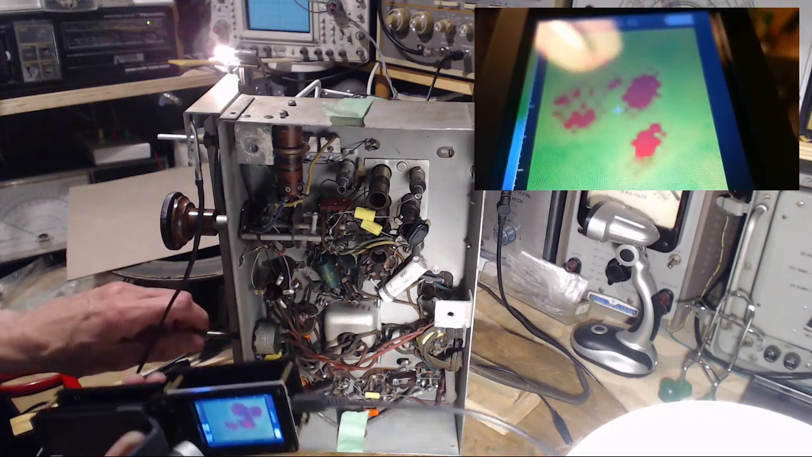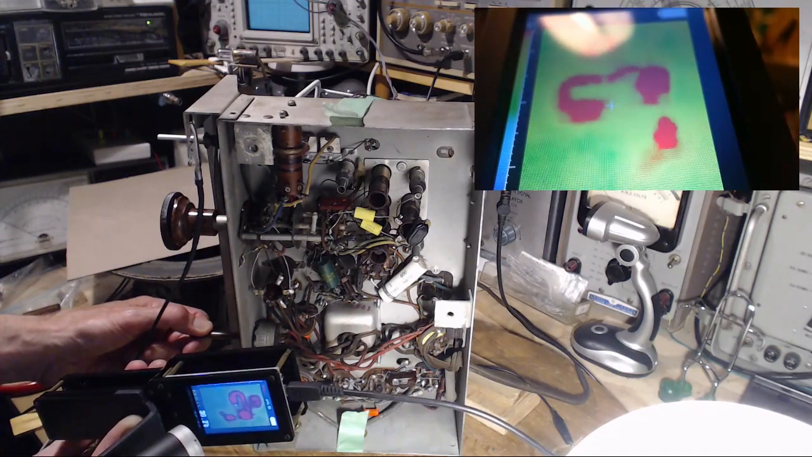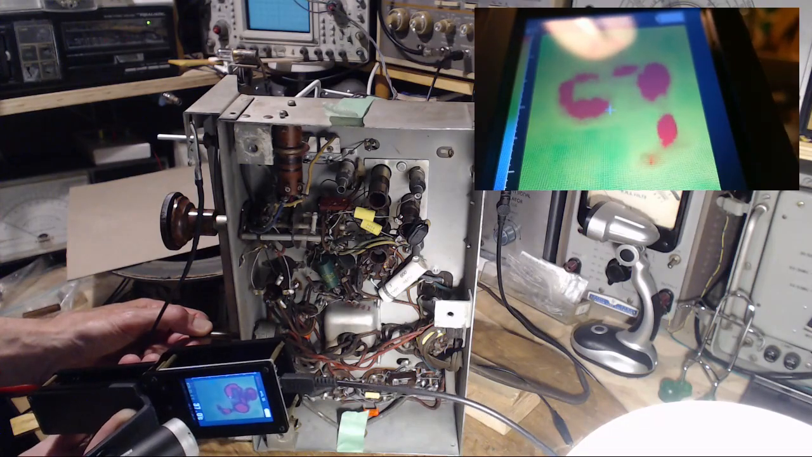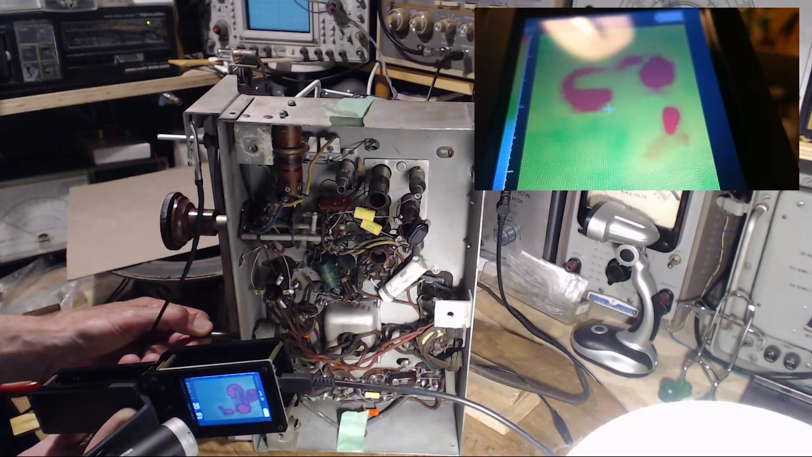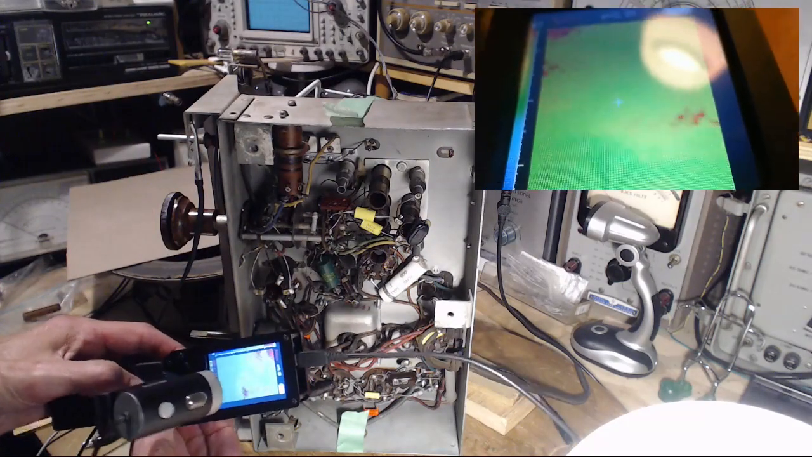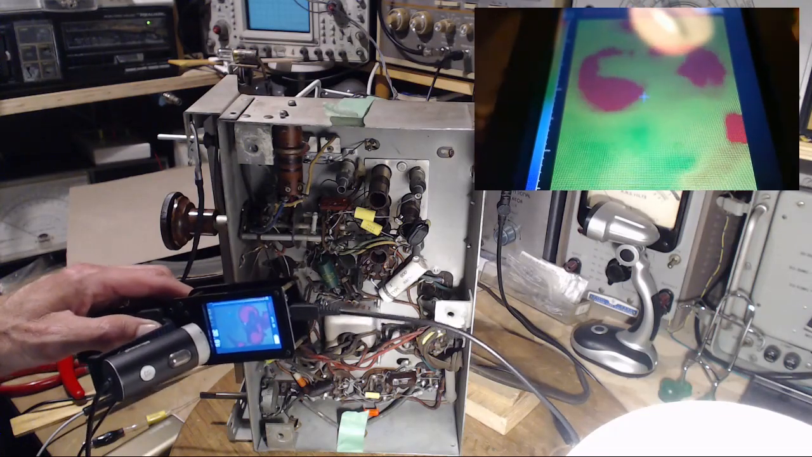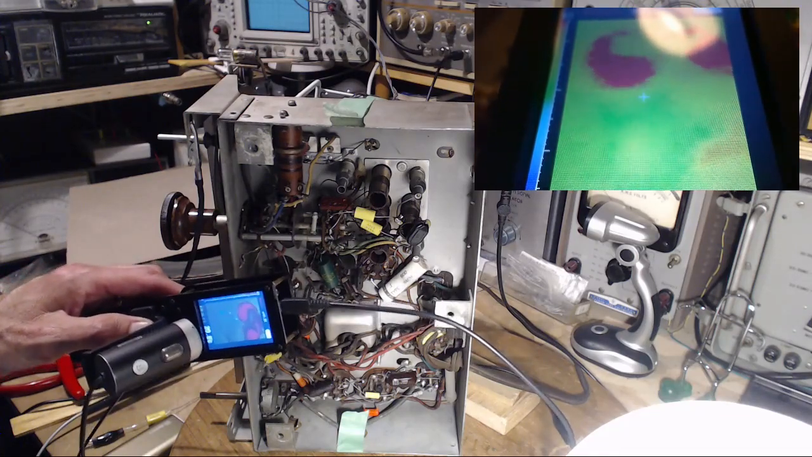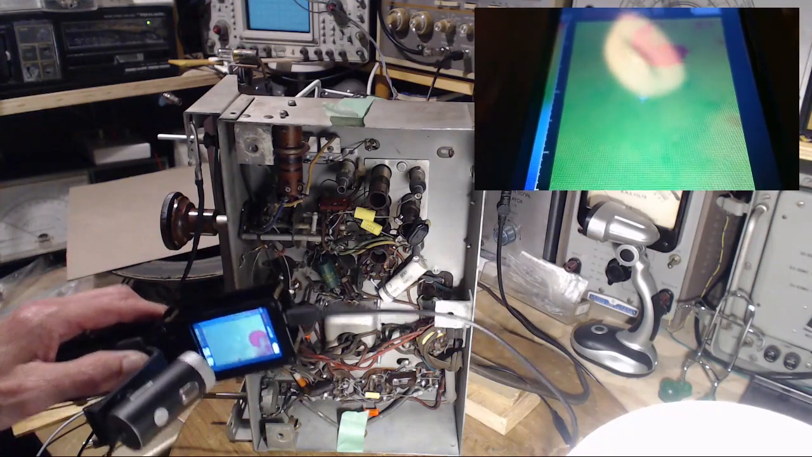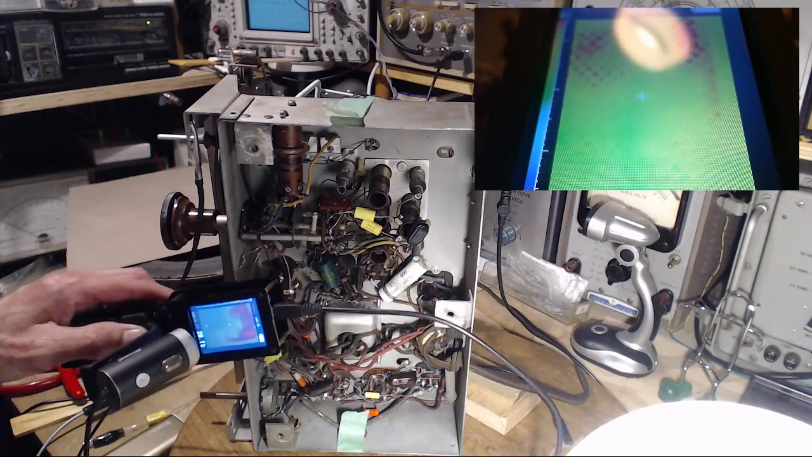I'm going to turn the set off. Let's watch. What I would expect is that resistor would cool off fast. I can also block it to identify it. Yes, that's the way. Get something to block it. I need a blocker. Give me a blocker. Anything. Give me something that looks good. Give me a high quality thermal blocker.